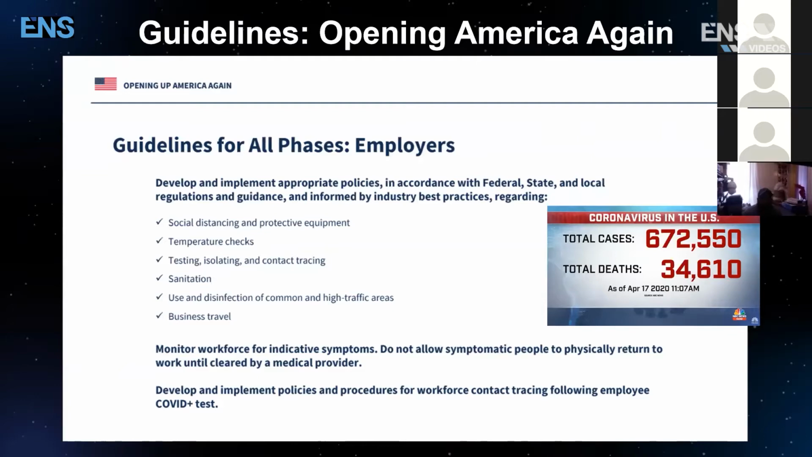Way before anyone else. As a little snippet, as of April 17th, which is today, 11 a.m., in the US, over 500,000 cases, almost reaching 700,000, 34,000 deaths. We can help blunt this curve, guys. Here's a different way that we can do our part.